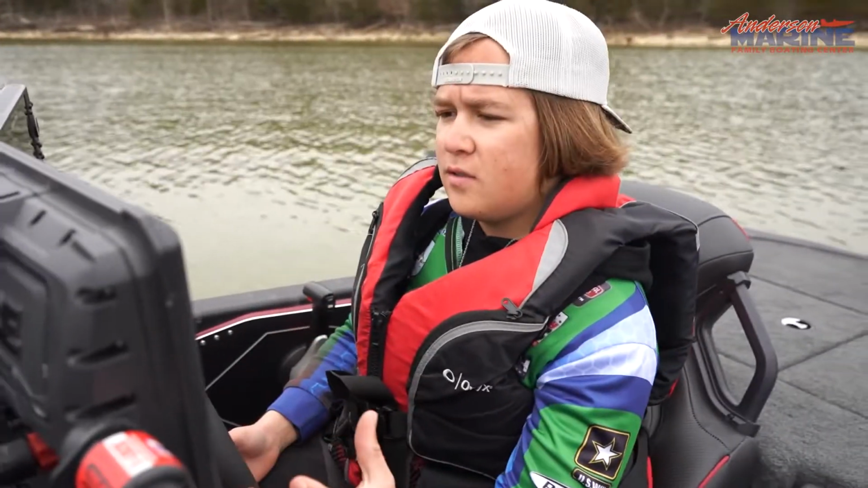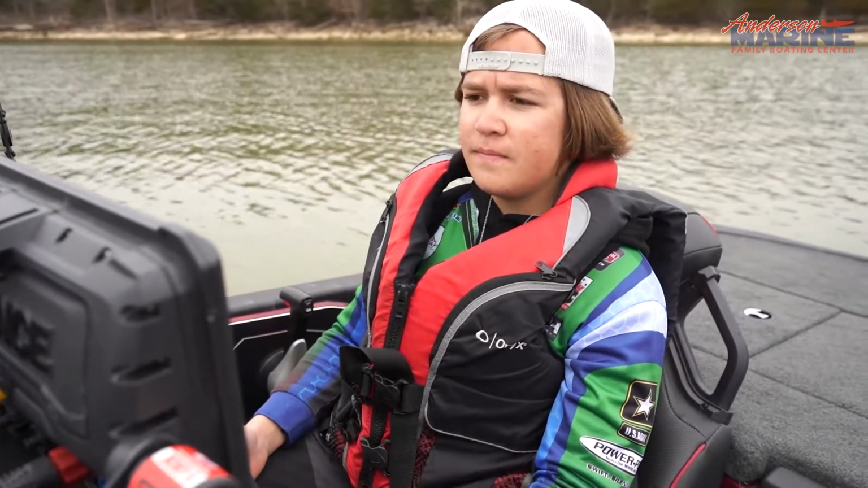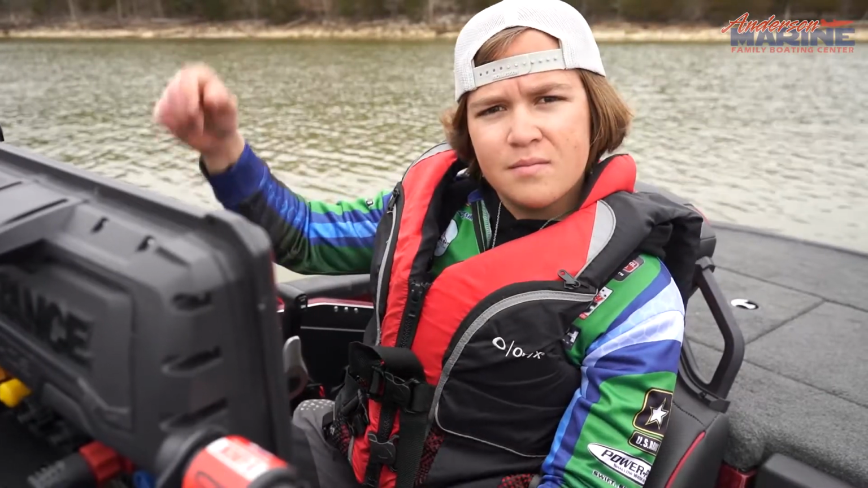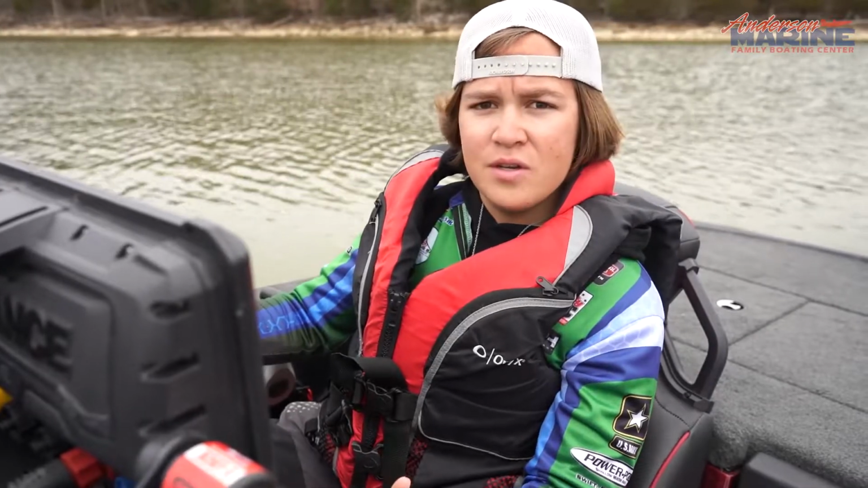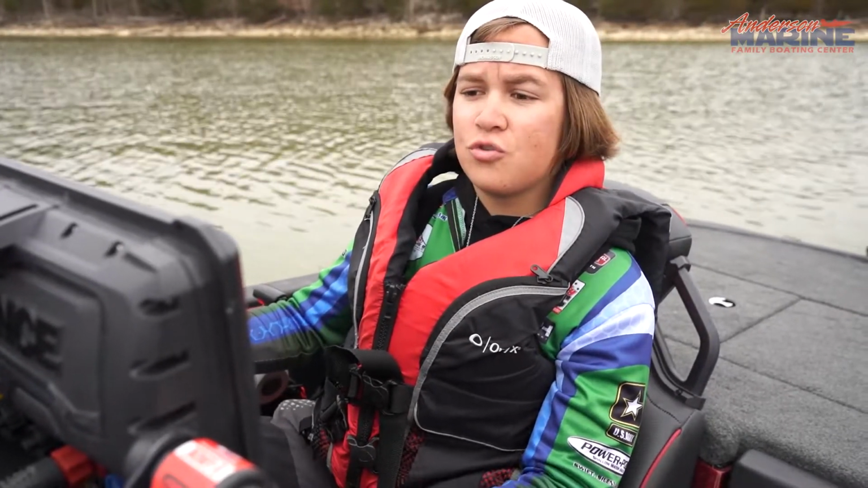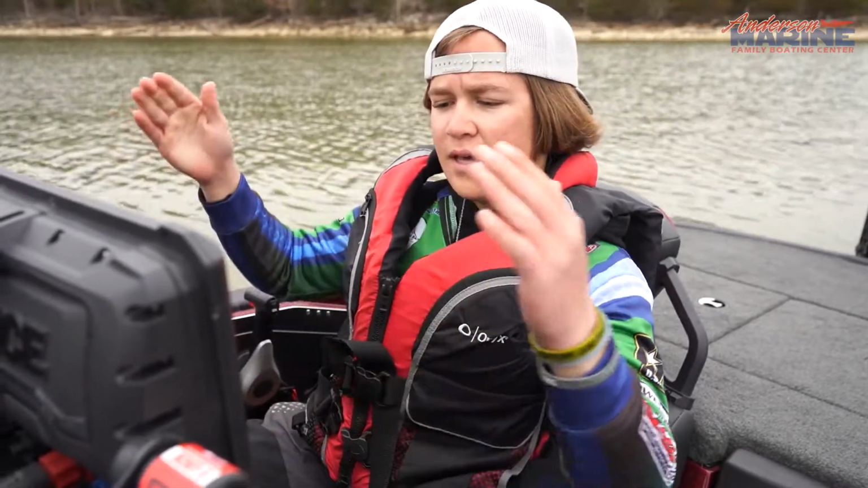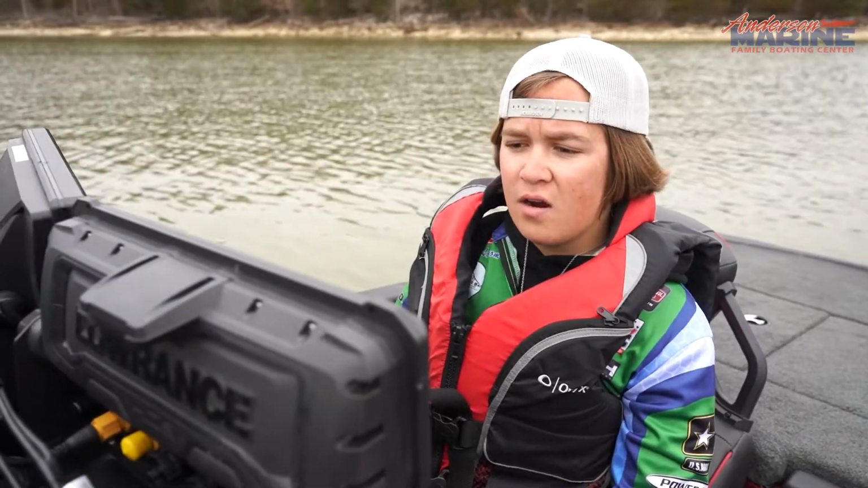So on this Lowrance unit here, we're going to be running our sonar, down imaging, and side imaging. Down imaging shoots beams under the boat and echoes back to create an image of what's under your boat. So there's trees, you can see fish, bait, but that's only a very small cone under your boat, and it doesn't cover much area.